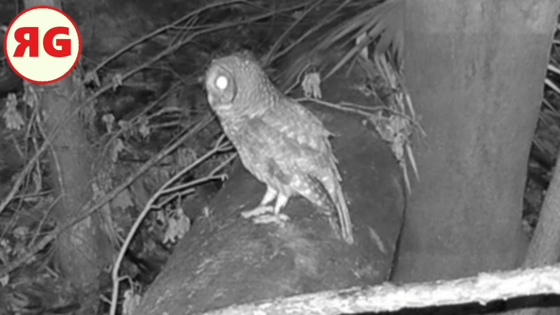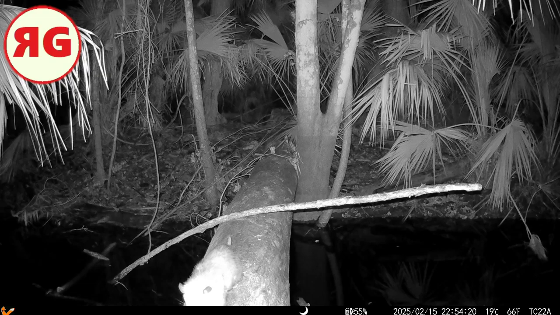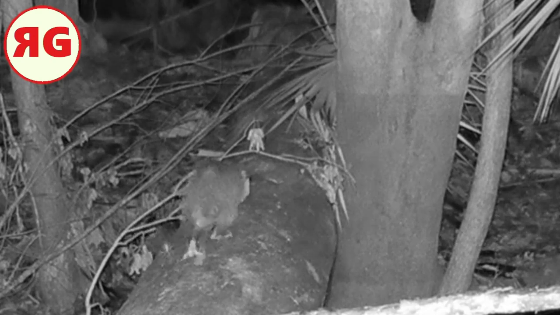This guy's just hanging out. Oh, and then he left. Another possum, or same possum. I don't know. You know, it's odd that the owls and the possums don't kind of cross. You know, their paths don't cross.